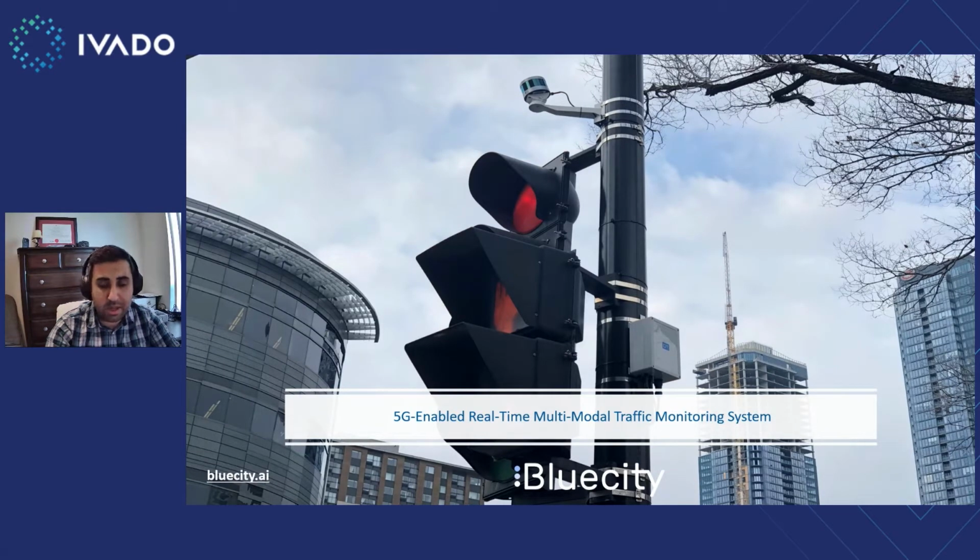On the other side, camera-based technologies offer enough resolution to provide classification of the road users in a multimodal traffic network, but typically camera-based solutions suffer from a lack of reliability and accuracy in low lighting and adverse weather conditions, where more than 75% of accidents happen. And a camera always comes with a privacy concern.